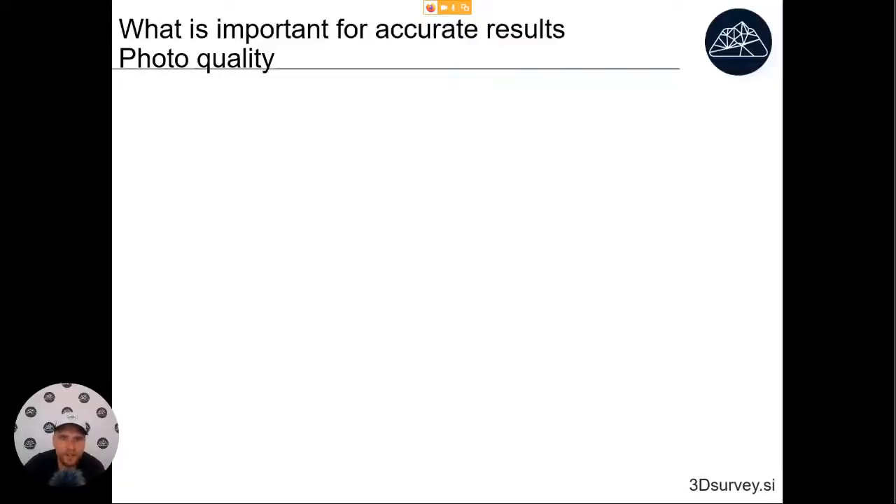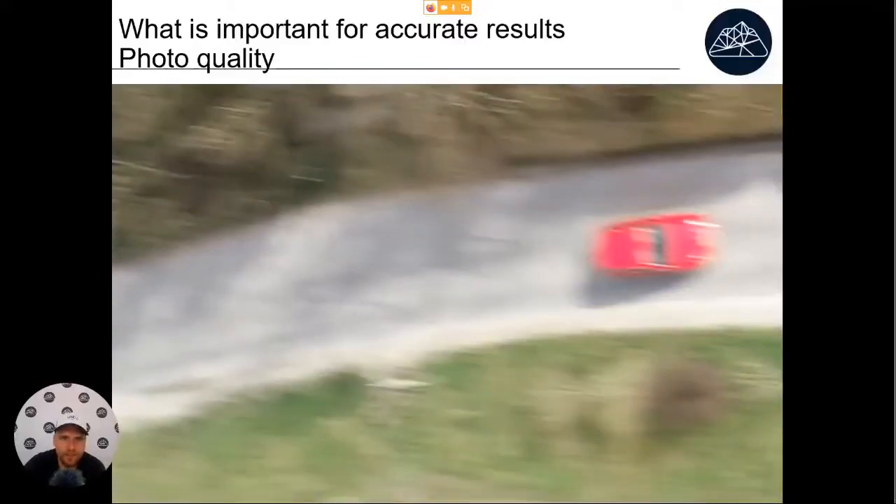So first one, the most important thing is photo quality. I have here some examples of not so perfect photos. It's important for a photo to be sharp, and this one is not. This one is not because the exposure time on it is wrong. Exposure time means how long the shutter is open. If it's open for too long, the drone is moving while it's taking pictures, and in that case, you will get this kind of effect. Things that are supposed to be points will become lines. And if you have this kind of effect, you know that the exposure time is wrong.